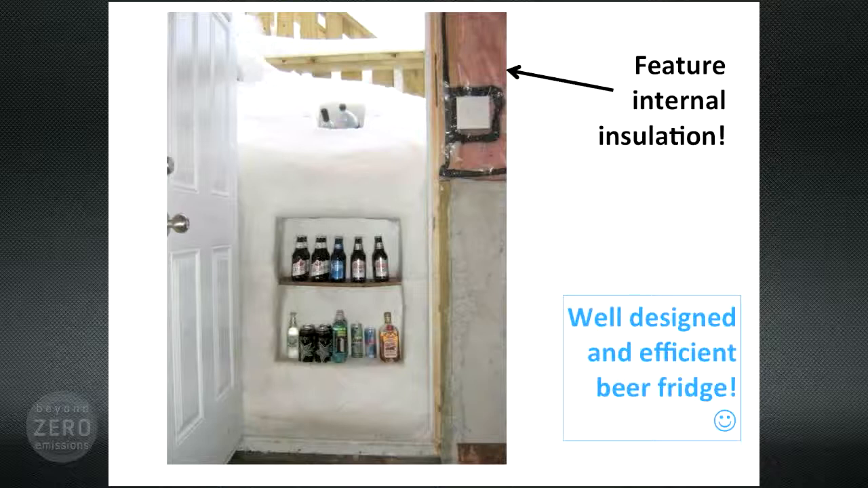Just before we move on to some more winter fun, I'd like to have everybody just stand up and stretch a little bit. Shake it around. Create some air. Because I'm still hot.